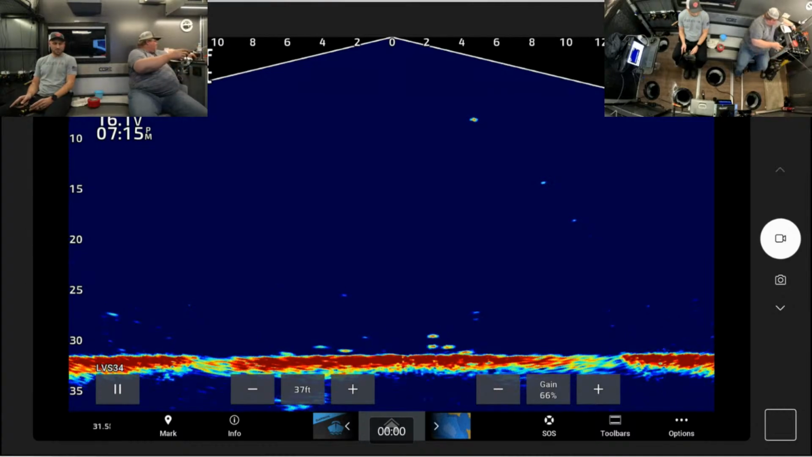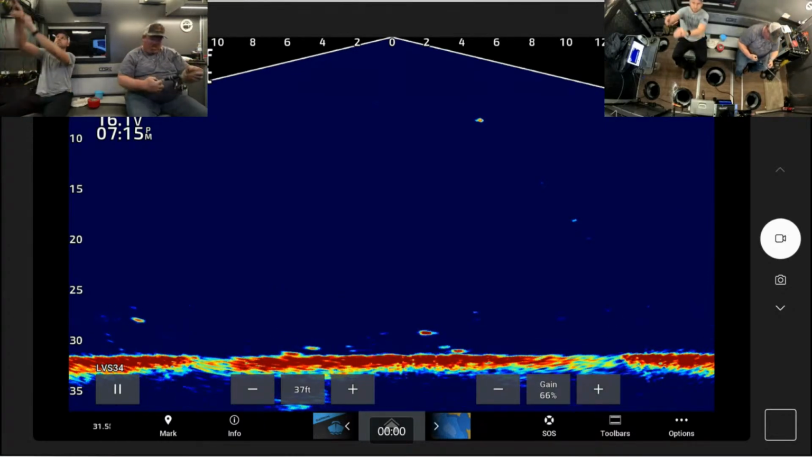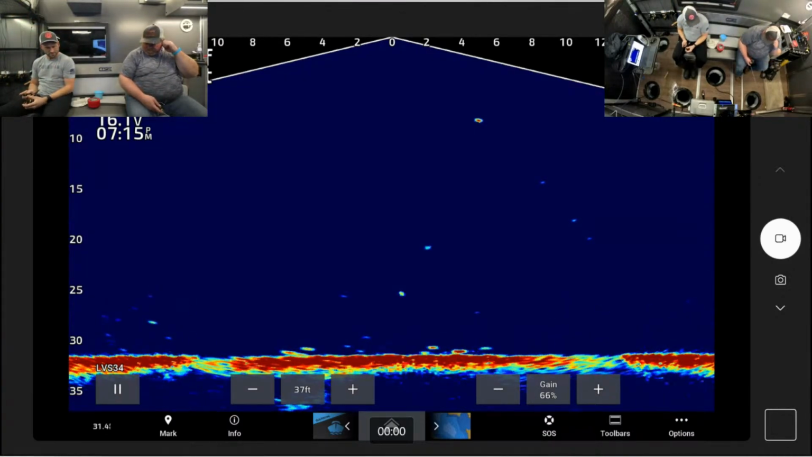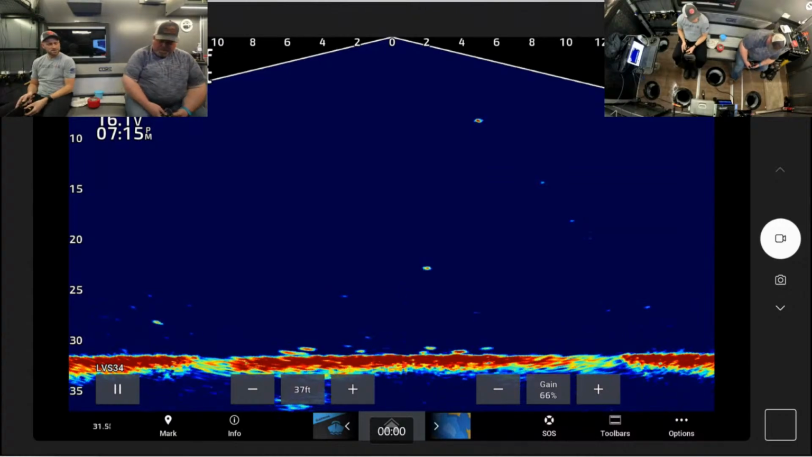I got a ton of tackle too if you need anything. Oh, he's off again. Small perch. Like the waxies.